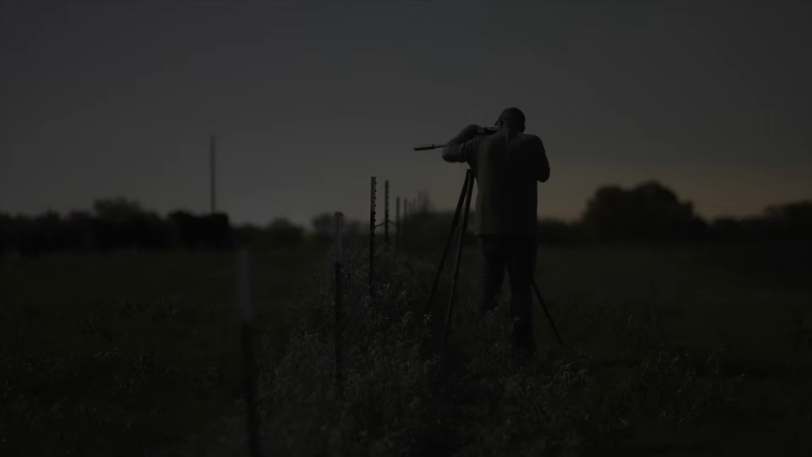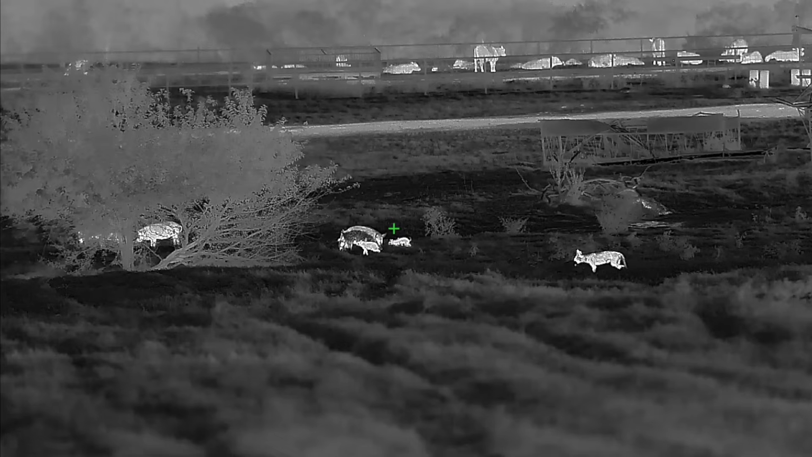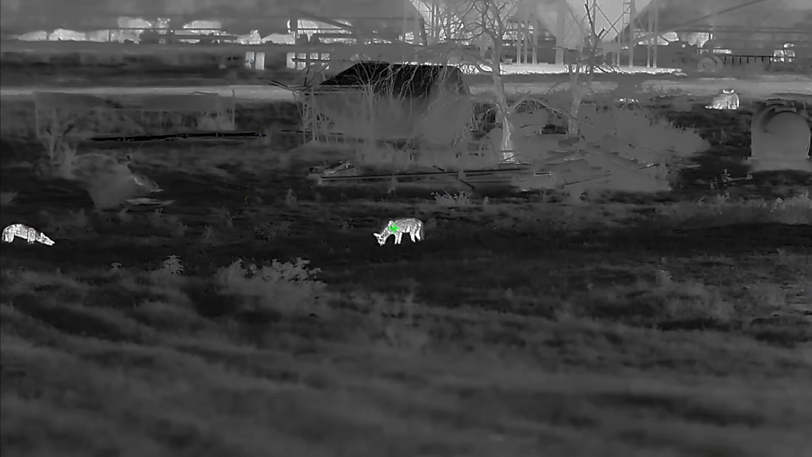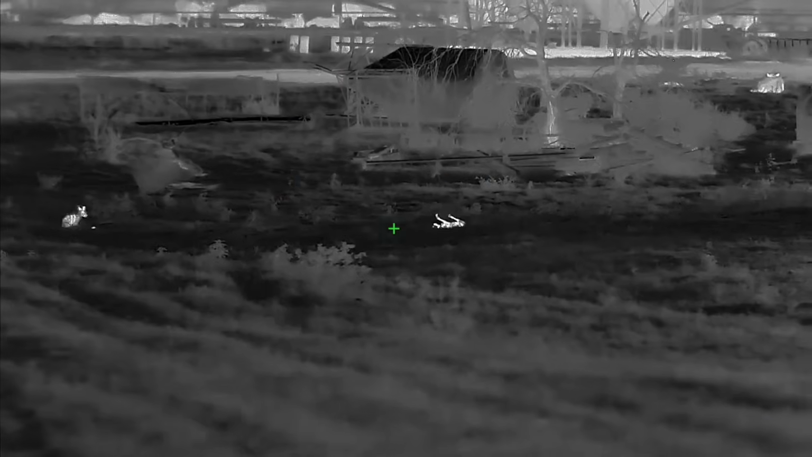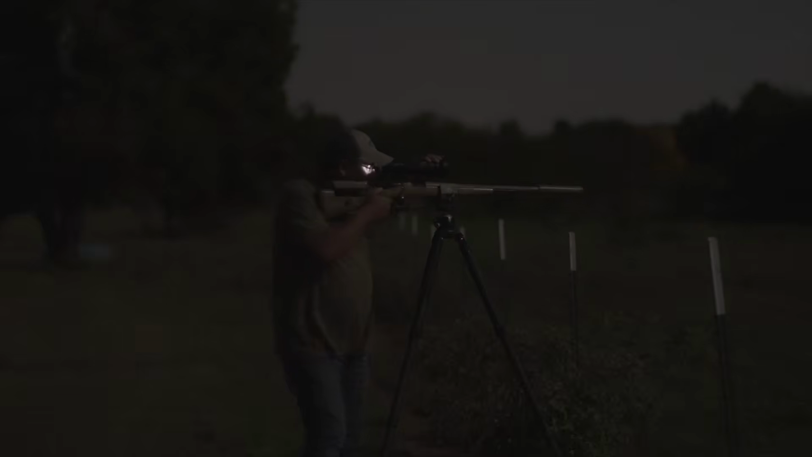Essentially what Iray's done is create an entire new class of thermal weapon sight, allowing night hunters to see things better than ever before. Any way you cut it, it's a game changer. That is insane.